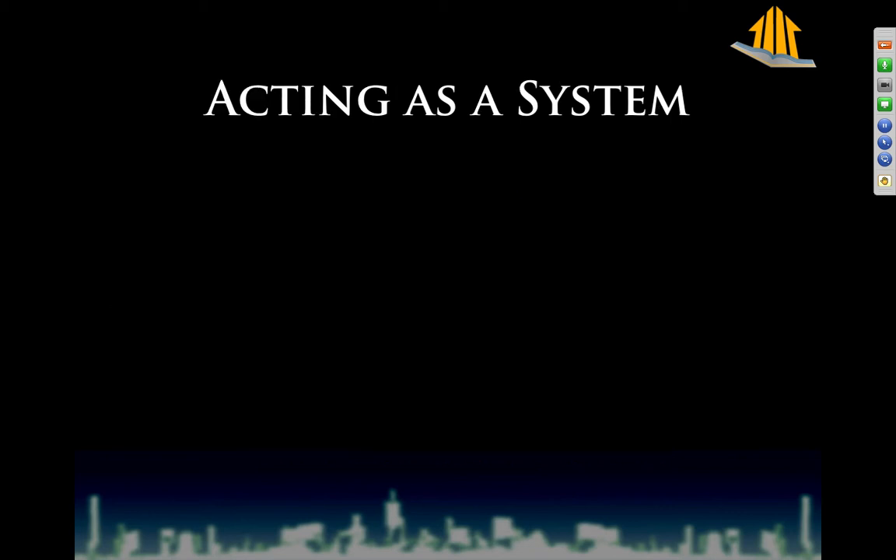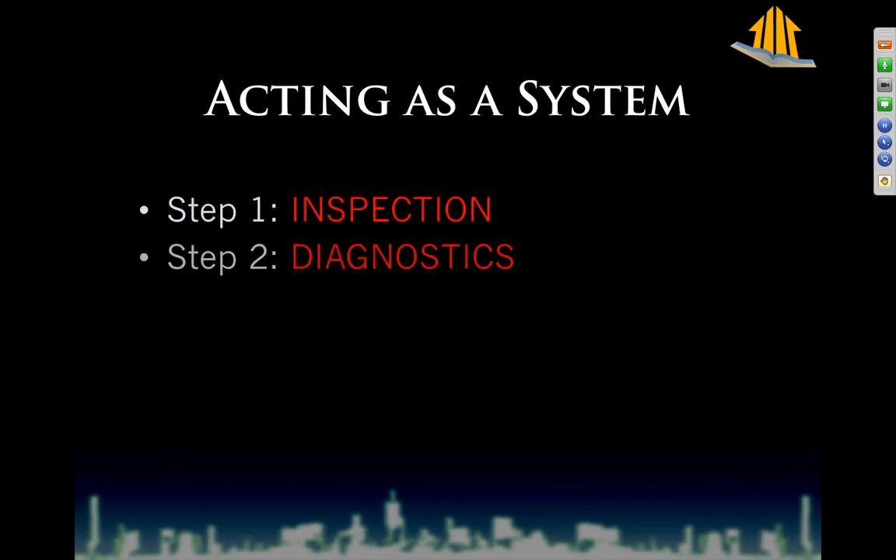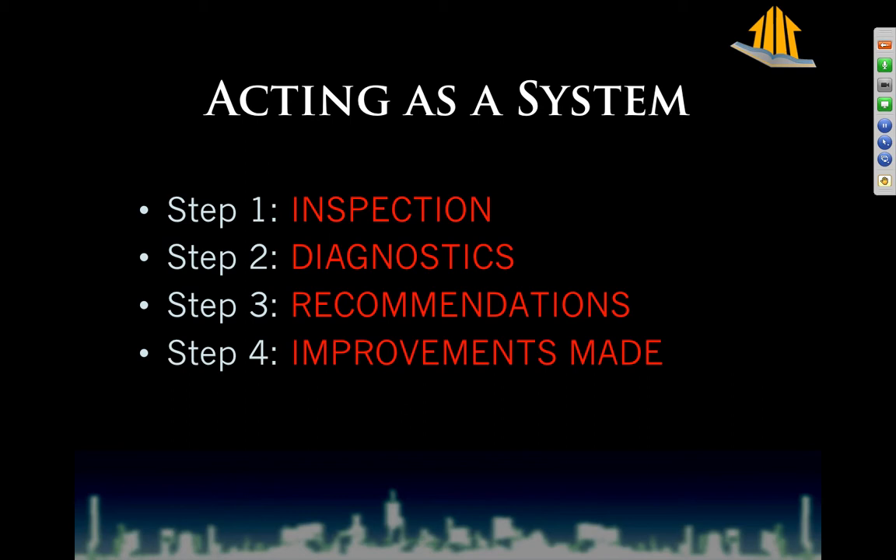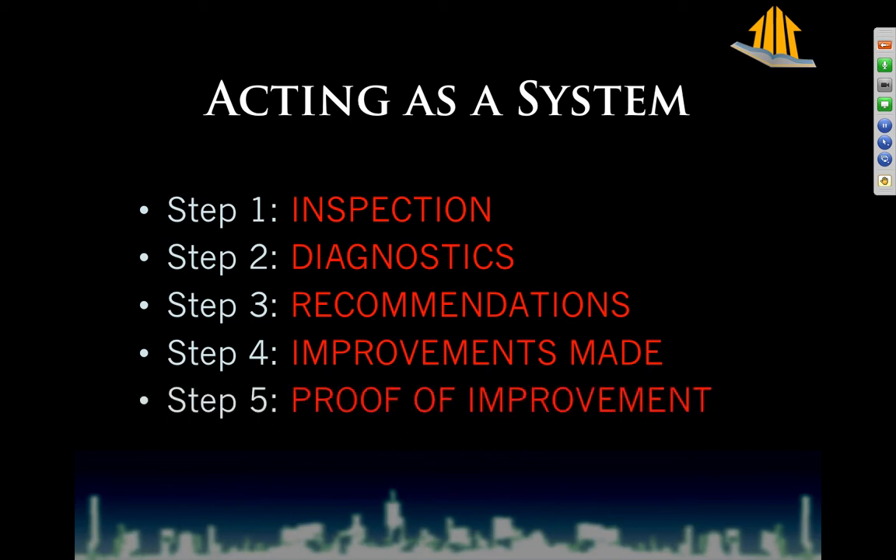Now that we've got the thinking as a system, we need to act as a system in the house, because otherwise we spend 8 hours in every house and it's just really, really inefficient. So the first thing you always do is inspect. You look with your eyes, you smell with your nose, listen. The second thing you always do is whip out your tools and you start doing diagnostics. Then and only then you make recommendations, and then you make improvements, or in my case, I don't make improvements, my contractor affiliates do. At which point, always, always, always more testing to prove that the client got what they paid for.